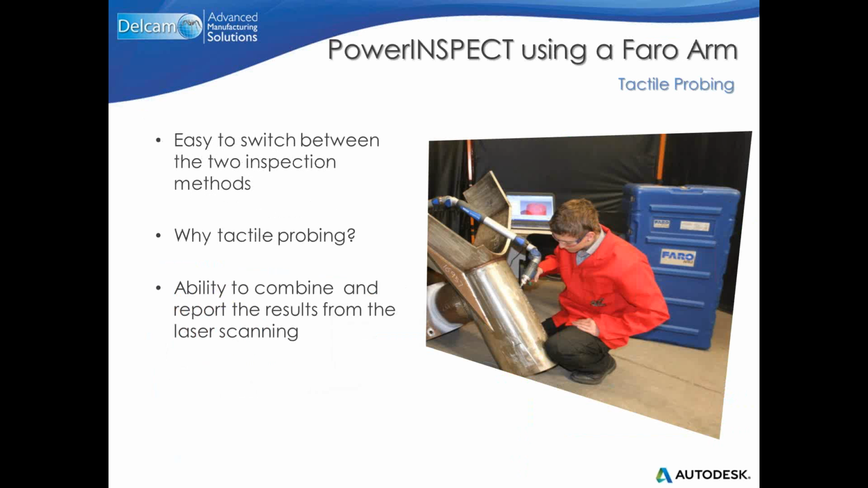After this, I want to talk about tactile probing now. The fantastic flexibility provided by PowerINSPECT is easily evident when switching from the laser scanner mode to the tactile mode, just with one single click. But why would I need to combine tactile probing with the result of the laser scanning? Well, there are a number of reasons.